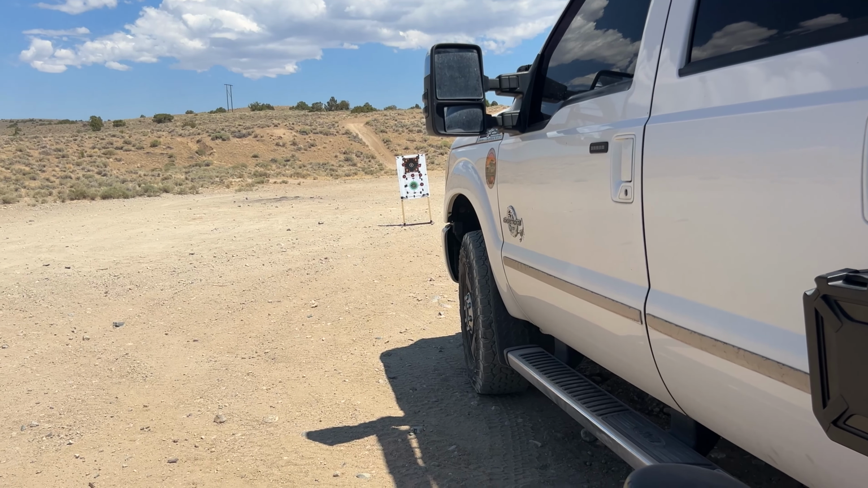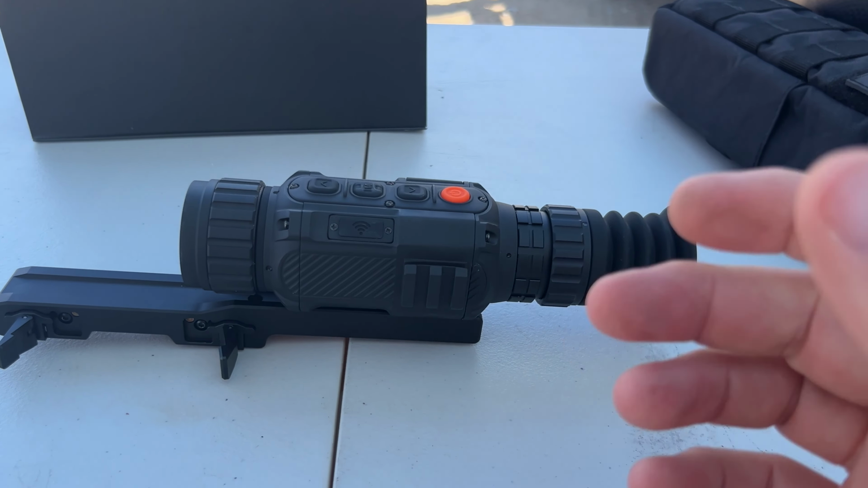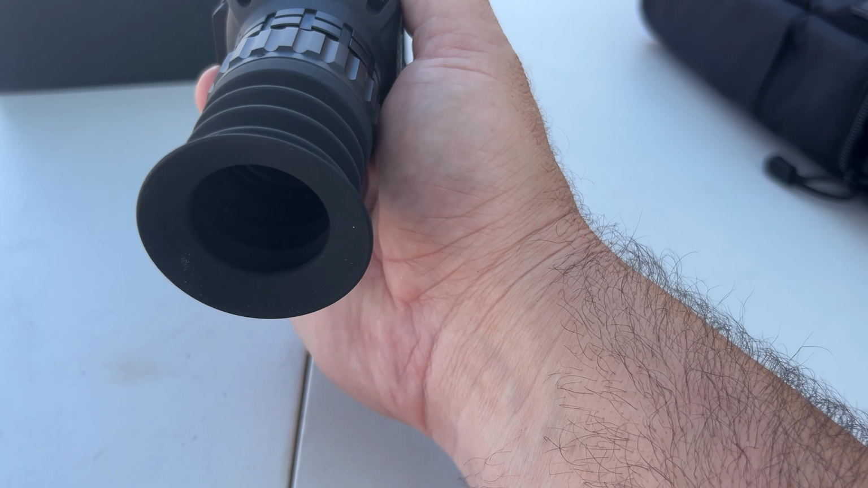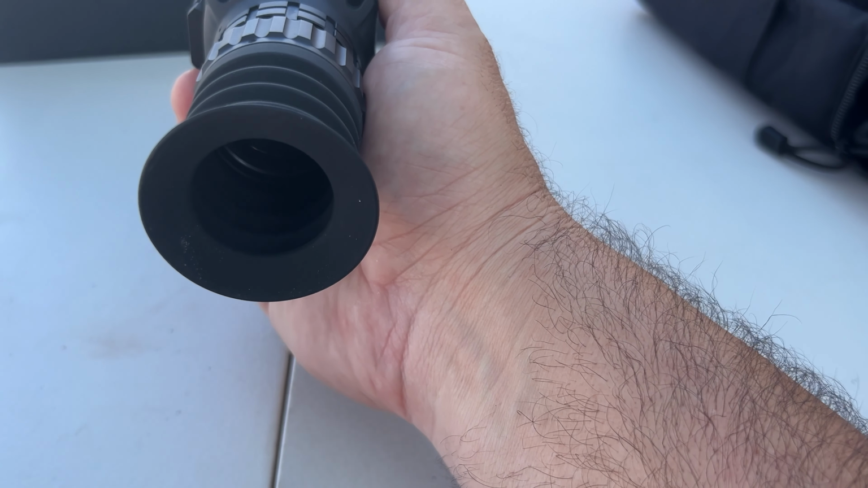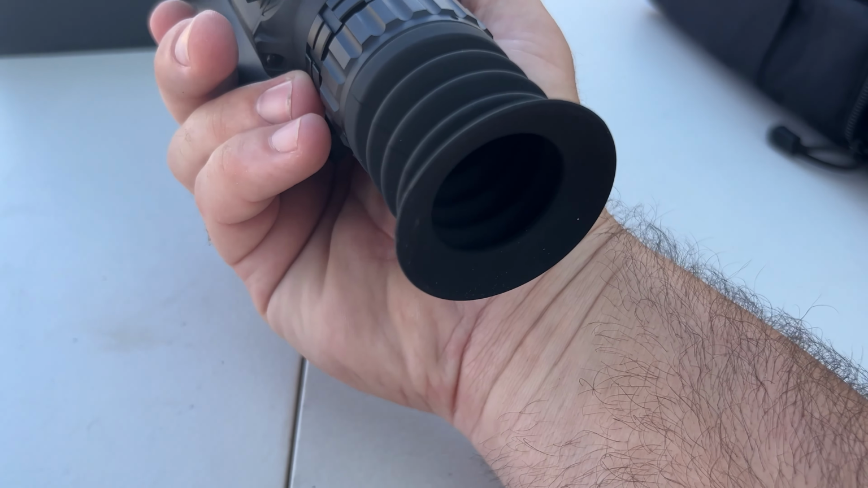Apparently, they claim this has a 1-shot zero, meaning that you take your 1 shot and you can adjust the crosshairs internally and save it, and then it resets the crosshairs. So now every single time you shoot, it's exactly where your rifle was shooting before, in the middle of your crosshairs.